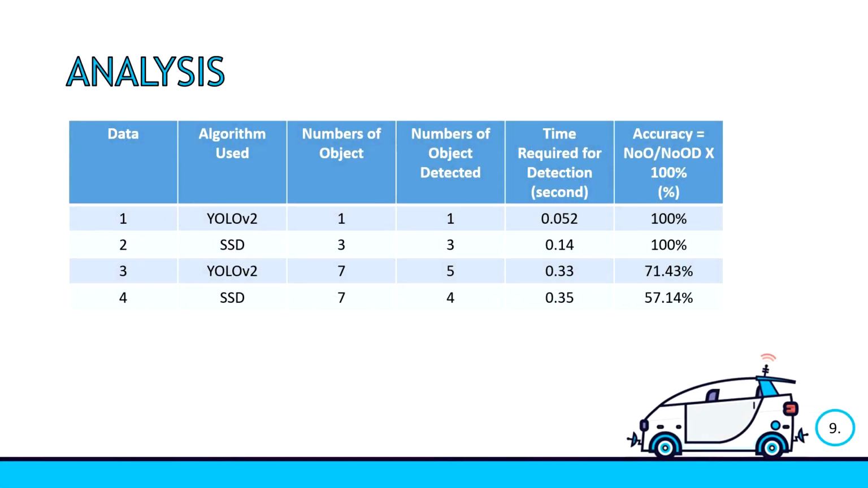The table shows the summary result of data 1 to data 4 by comparing the performance of the YOLO V2 and SSD algorithms. The analysis is done based on the different number of objects the camera viewed and the number of objects detected by the algorithm. The table also shows the time in seconds taken to complete the detection of all objects in a single frame. YOLO V2 has the fastest time in object detection compared to SSD. It also shows that YOLO V2 has better accuracy than SSD. The result also shows that the more objects present in a single frame, the harder it is for both algorithms to perform detection.